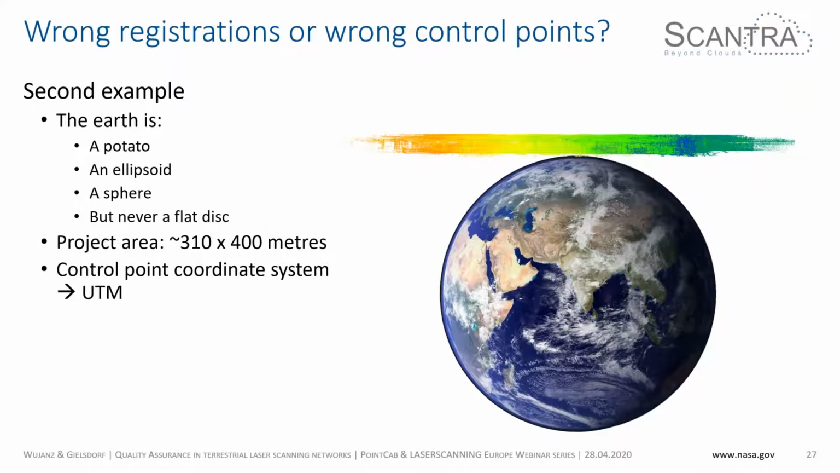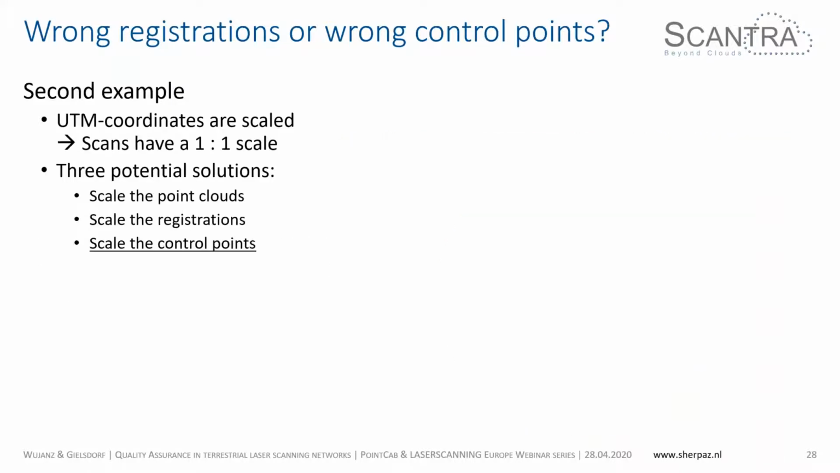So in this case, the project area was about 300 by 400 meters, and his control points were in the superior coordinate system. And of course, the Earth has a curvature, and you need to consider that. Plus, he used UTM coordinates, which are subject to scale.